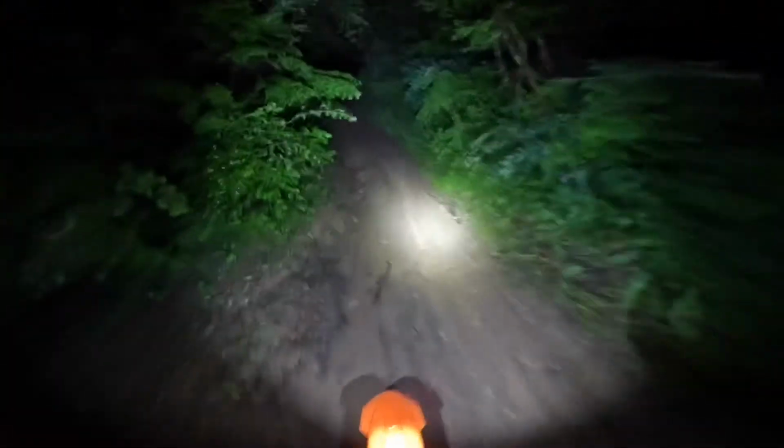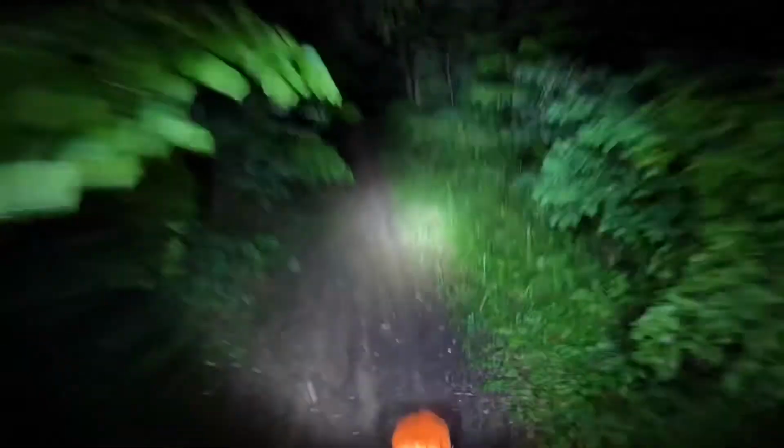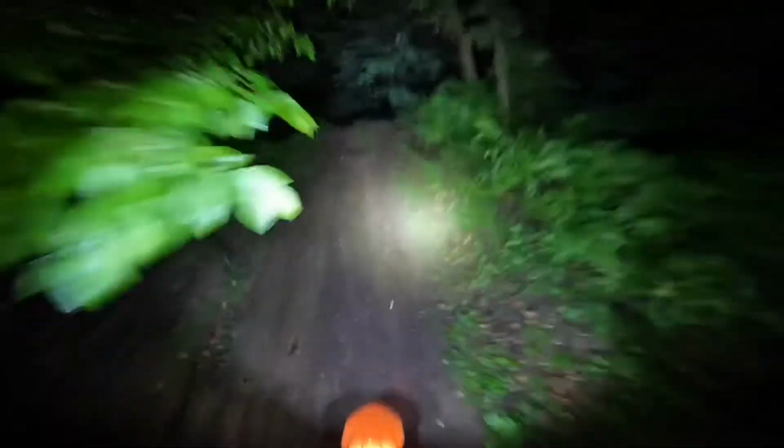That's the other thing I see coming from the light setup, is being able to ride late in the evenings. Probably on the weekends. Gotta get up and go to work like everybody else during the week, but that's just part of it.